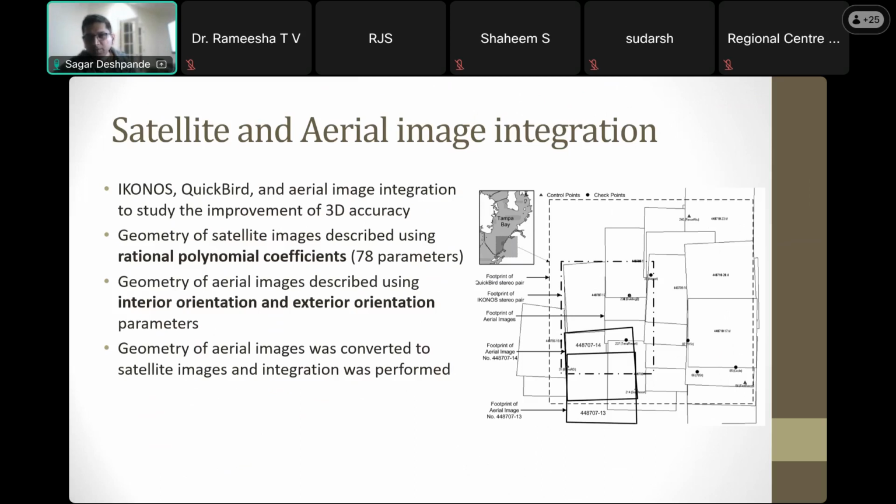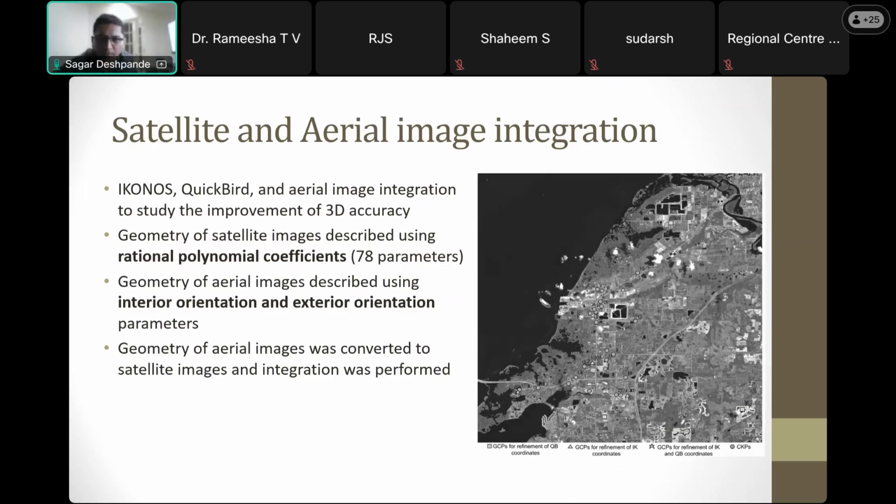Basically, we reprojected virtual points so that we could compute 78 parameters for each image. And once all of these had the RPCs, rational polynomial coefficients, then all the data was integrated and the study was performed. You can see the dots here. These were our check and control points. The triangles are control and the circles are check.